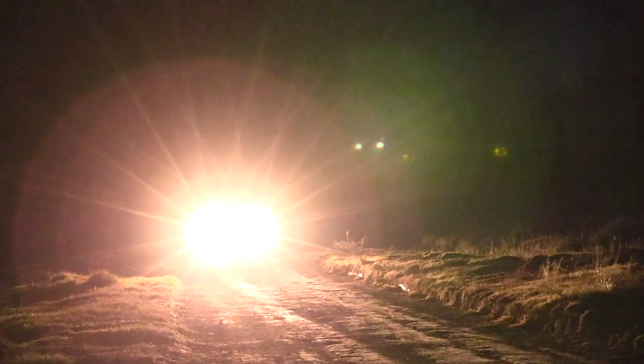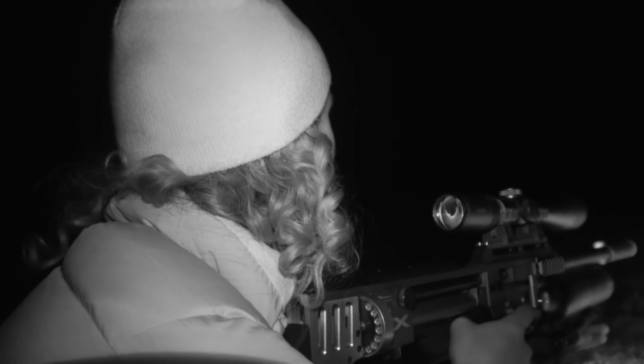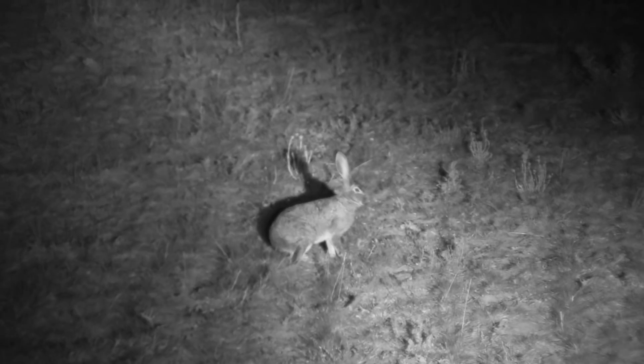There's a real sense of excitement in the air as we head off down the farm road. To start things off, I'll be shooting with the FX Impact, and Richard will be manning the camera. We head towards an irrigated field where we know the hares like to graze, and our man behind the spotlight scans the field for eyes. Within about 5 minutes, we spot our first animal.